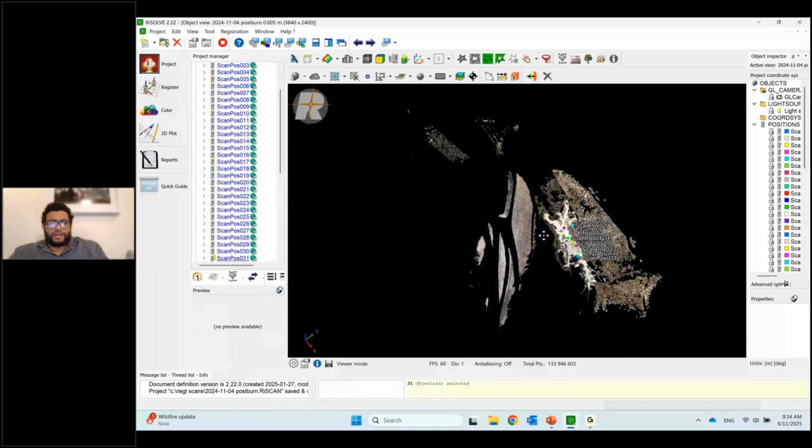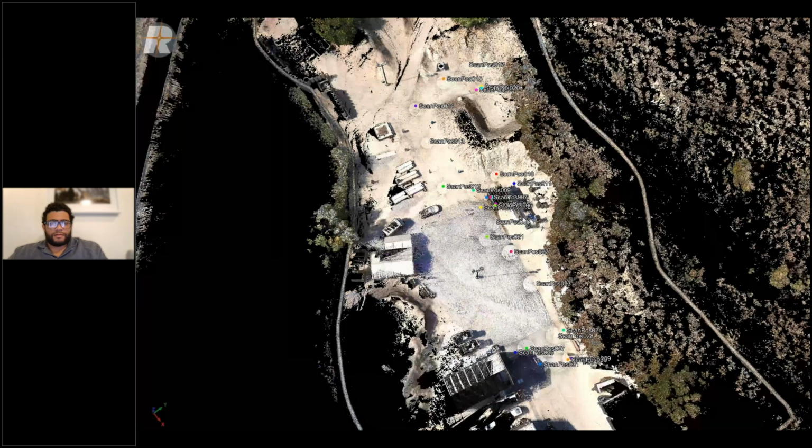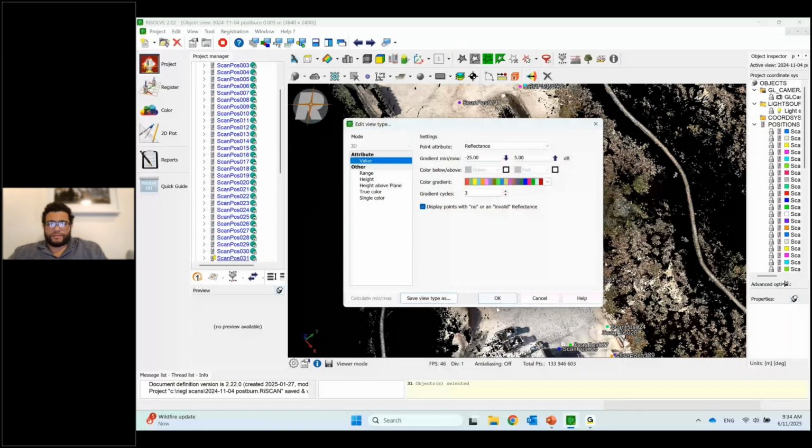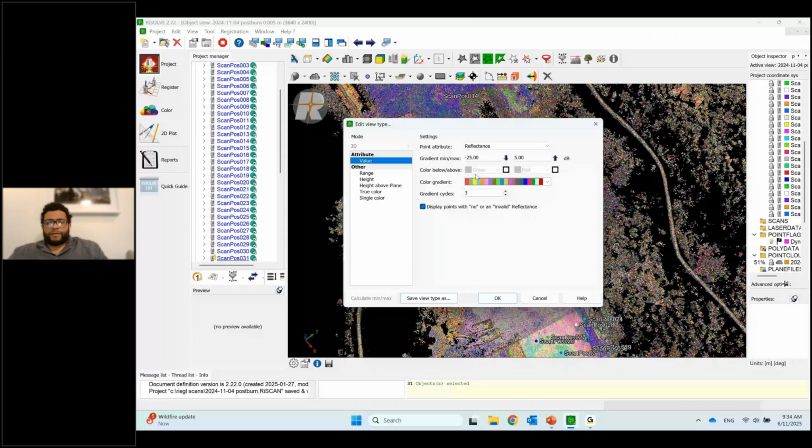So going and changing this to one of the different view types that we have. I don't really like that one. Change this to probably something like that. That's better.